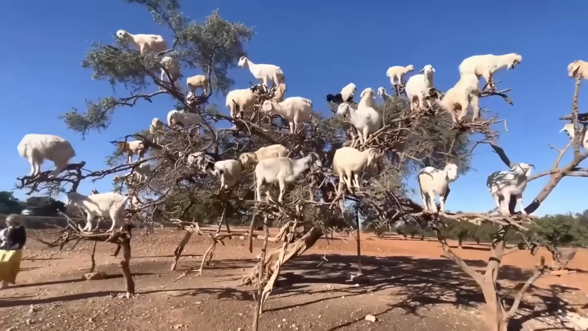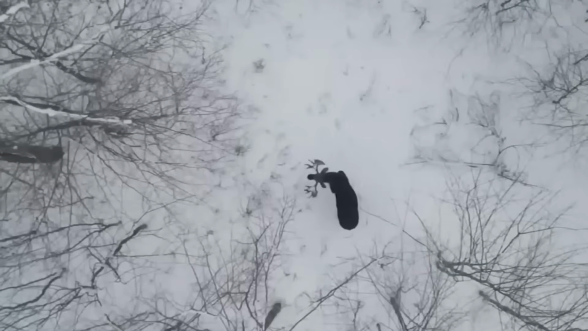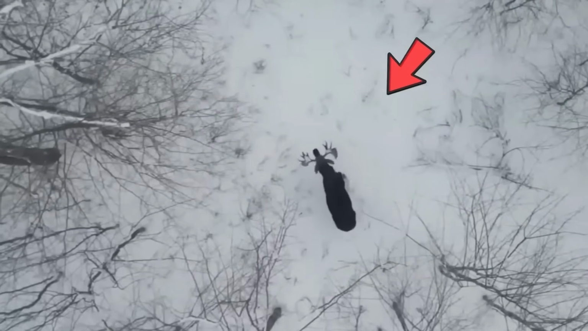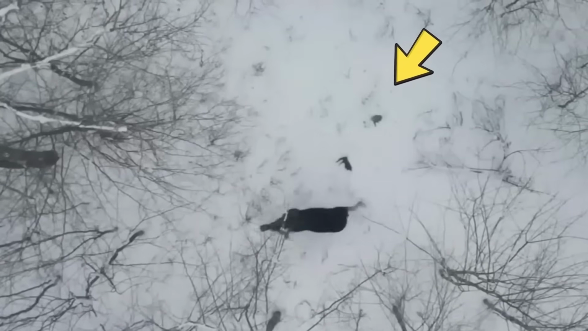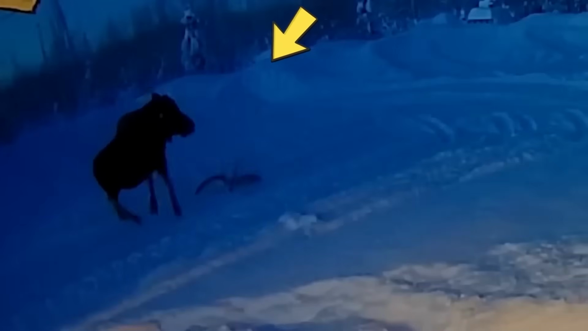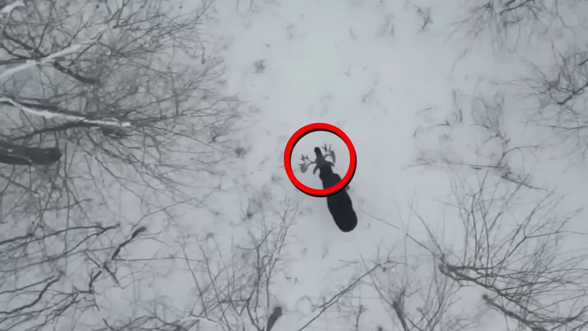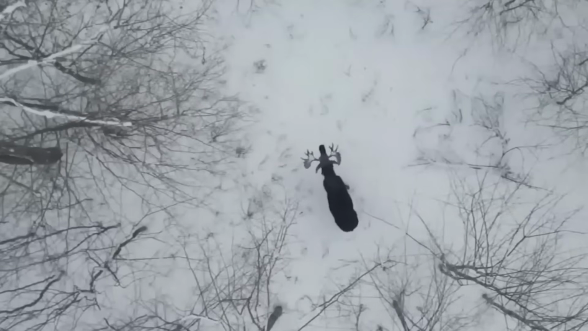Moose sheds antlers. This incredible footage was caught on a drone, and I'm so glad someone was able to see it from the very perfect angle. Moose shed their antlers, and there have been so many videos on them on YouTube. But this video shows the exact moment it let go of the antlers, and how it ran away from it. The whole clip, the camera quality, the environment, everything is just so perfect here.